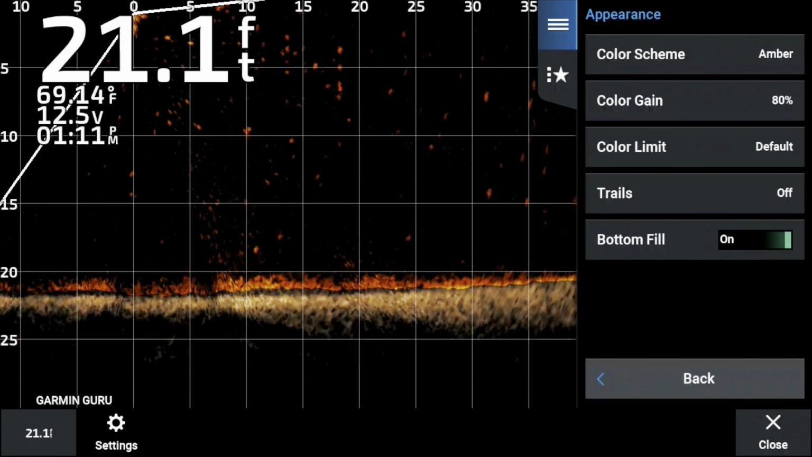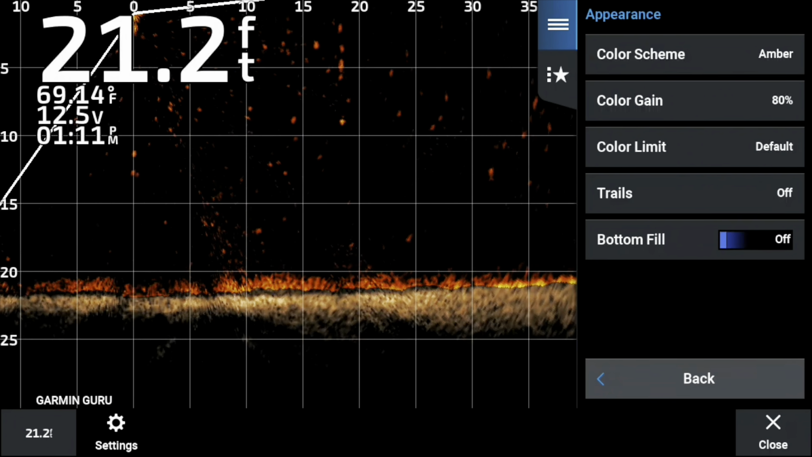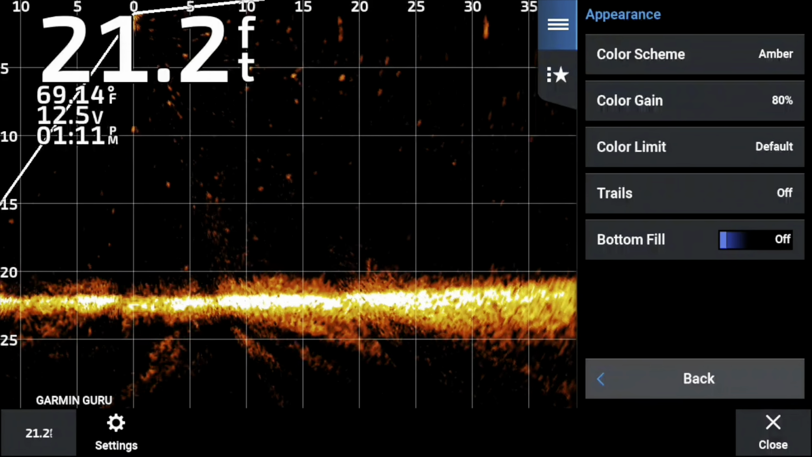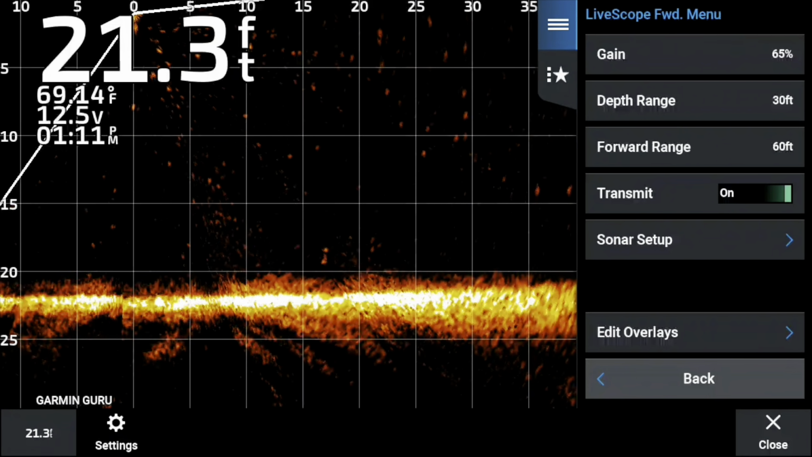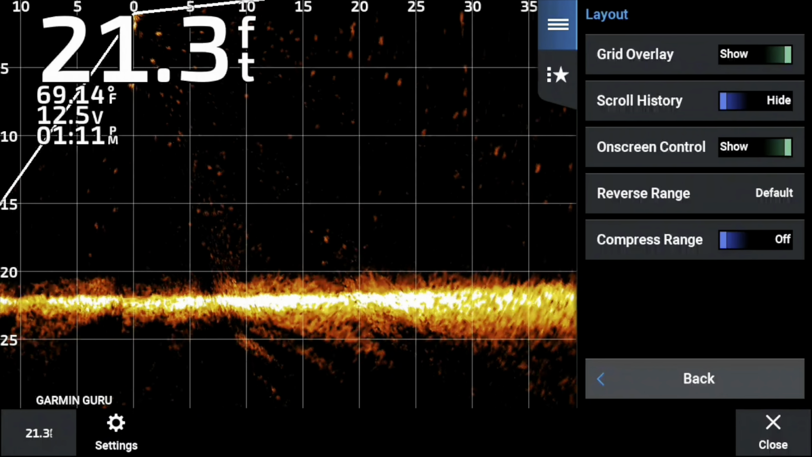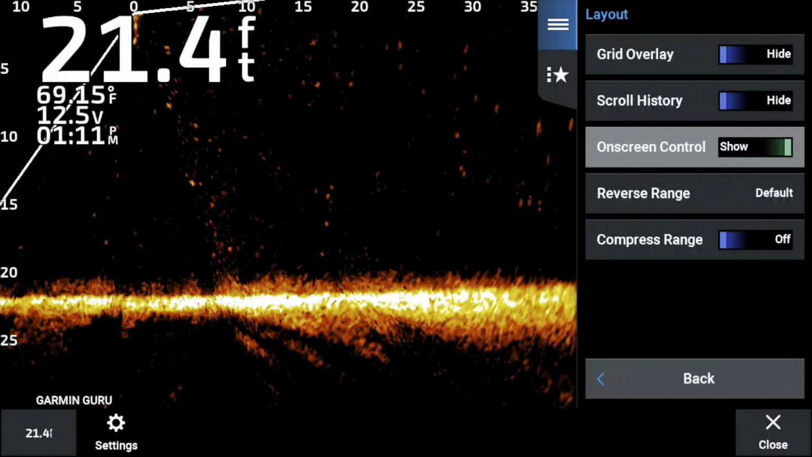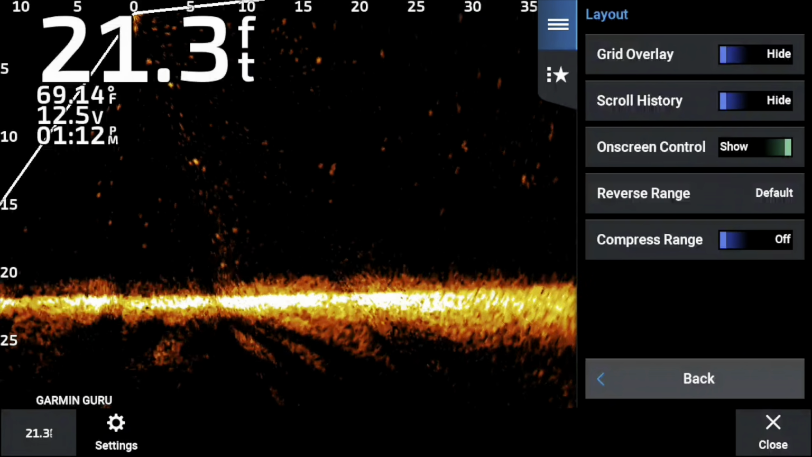As you know, I don't like to use trails. When I do turn it on, I will turn bottom fill on to let you see what they are. I'm not a huge fan of bottom fill because I think it has a hard time discerning thick cover and rocks from the actual bottom. Now, one thing I never use, except in perspective mode, is the grid overlay.